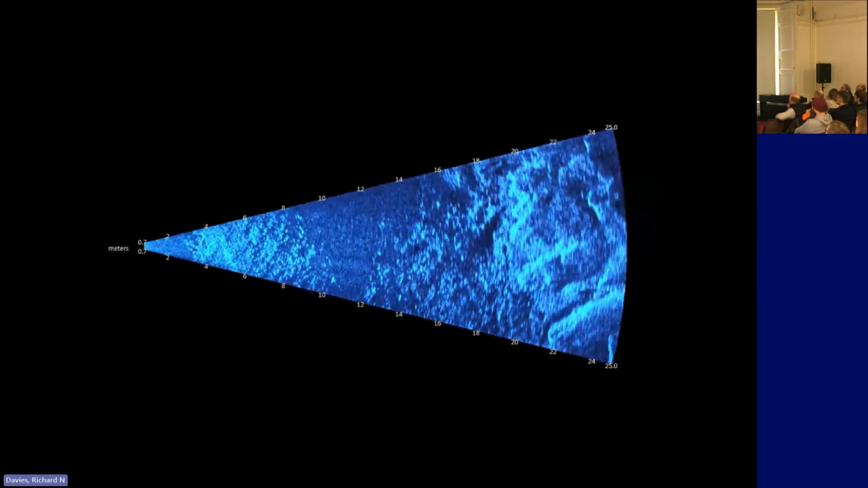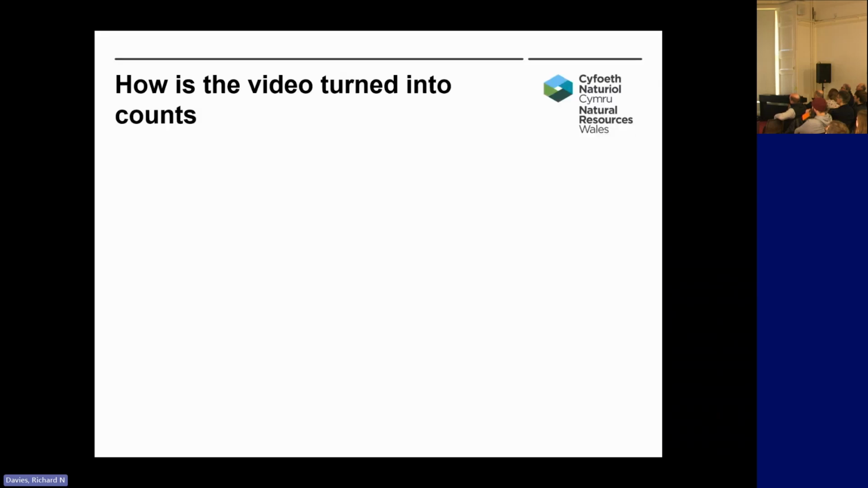This is a clip from the Teifi site. There's a salmon there just swimming up at 17 metres, but you've seen quite a few of these images, so I won't spend too long with this. We're collecting this kind of data 24 hours a day, 7 days a week for 9 months of the year in the case of the Teifi site. So obviously, quite a lot of footage there.